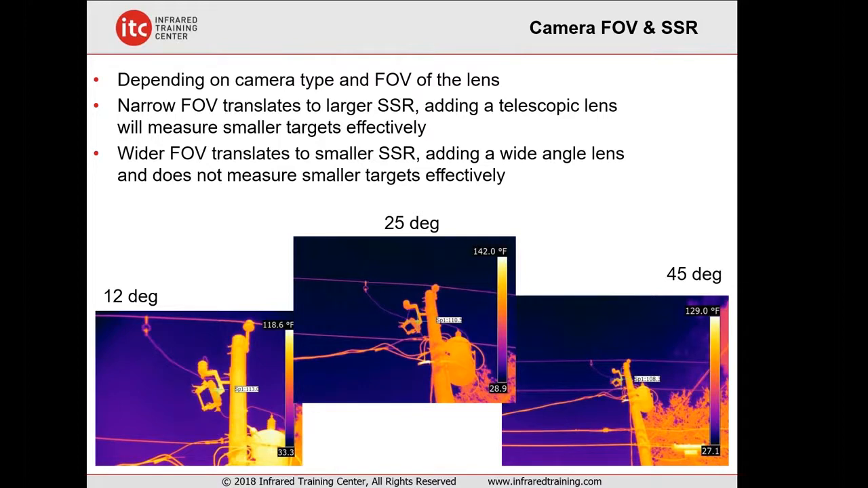And here we see three different views of the same target. One with a telephoto or 12-degree lens, that's there on the left, the 25-degree standard lens in the middle, and the 45-degree wide-angle lens on the right. It's the 12-degree lens which provides us with the best resolution, giving us the best detail of this particular target.